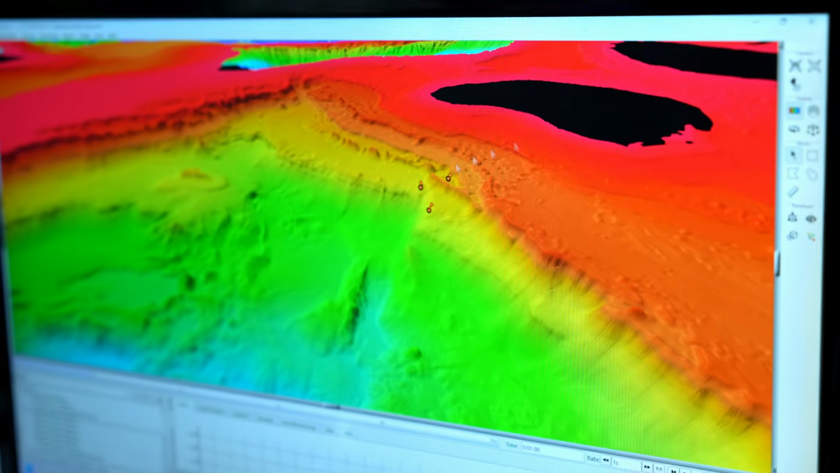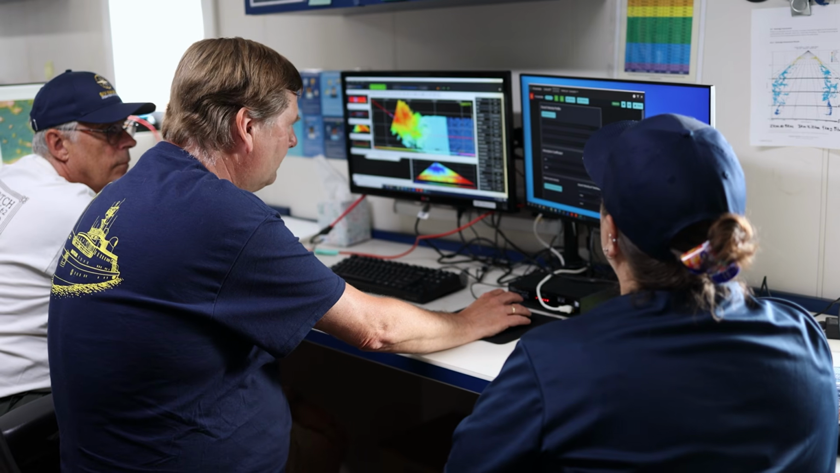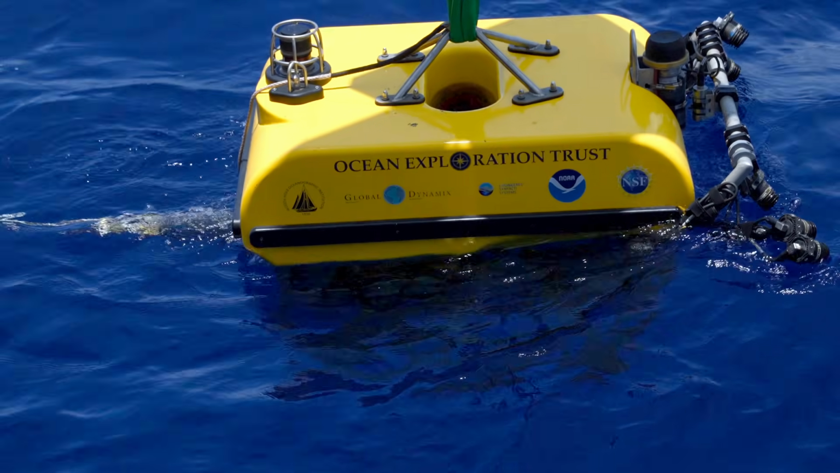The first thing you really need when you go to a new place is a great base map of what the terrain looks like, and then from there we can work with the scientists to figure out, okay, what do we want to explore further and in more depth with things like the remotely operated vehicles or other assets that we bring to sea to explore.